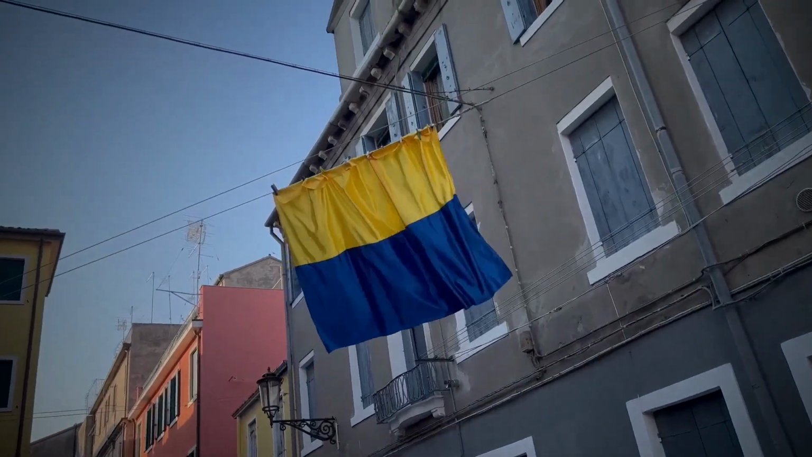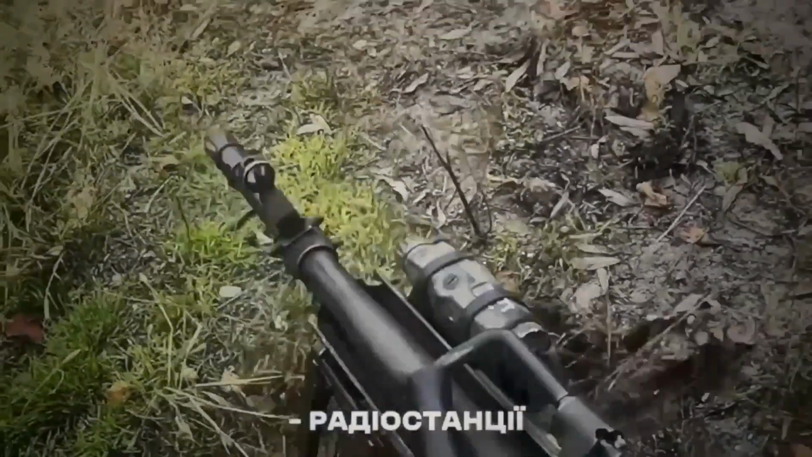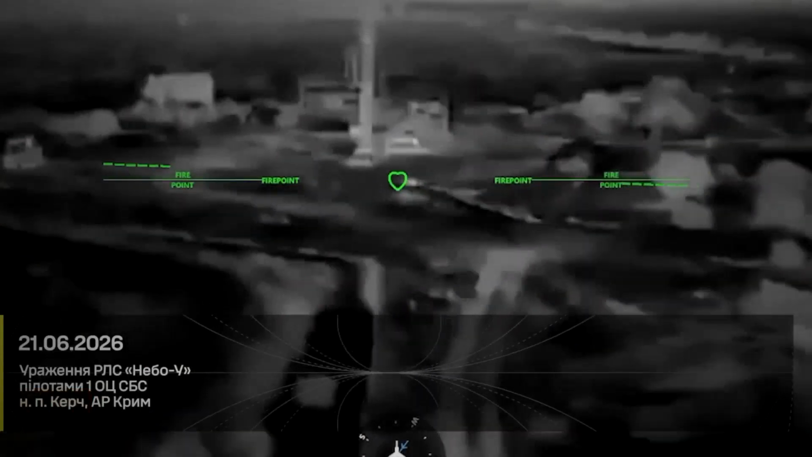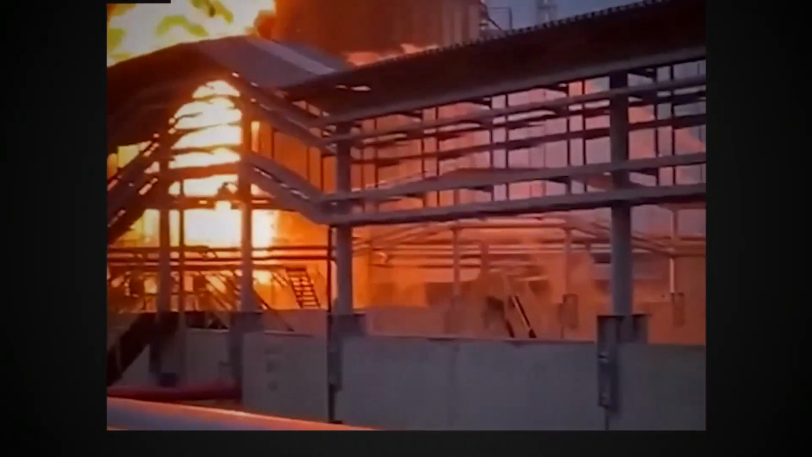The building in question sat roughly 800 meters from the nearest confirmed Ukrainian position, in a stretch of Toretsk that had been fought over block by block since the summer of 2024. By late 2025, the front line here had stabilized into something closer to a slow-motion siege. Ukrainian forces held pockets on the western outskirts. Russian units controlled the shattered center and pushed probing attacks westward almost nightly.